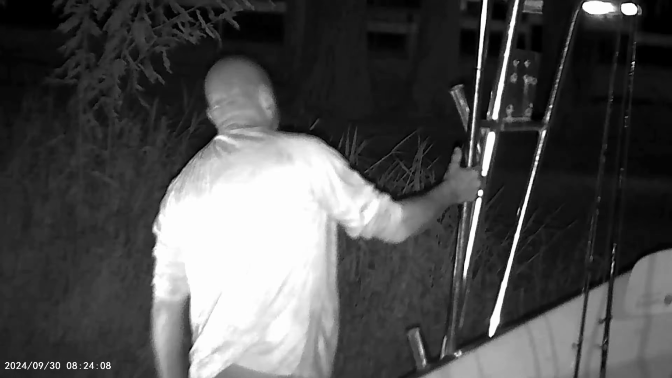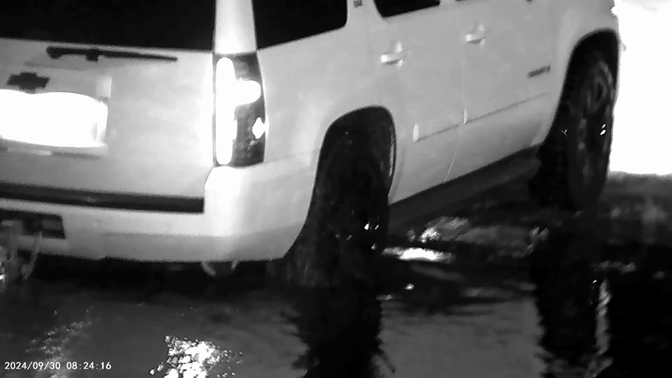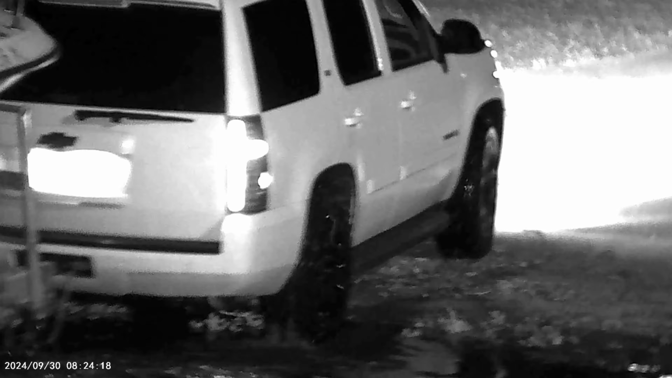Got a boat coming out. Dark, man. They're out here in the dark. Out here in the dark. Nice.